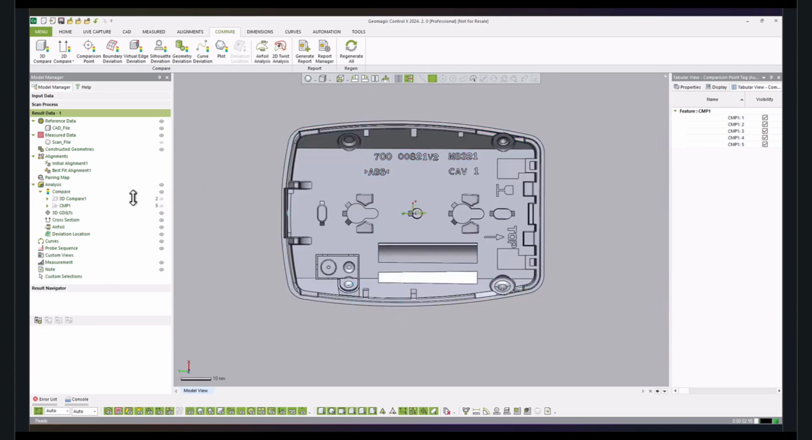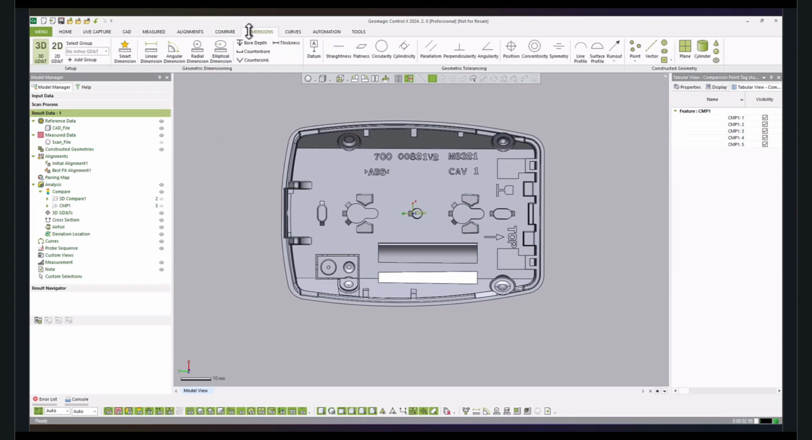So once we have performed this comparison process, we have the capability to perform a few other types of comparison process, like sectional comparisons with 2D comparing boundaries, etc. But coming to more streamlined and organized metrology processes, dimensioning and GD&T are a big portion of that. So we have the capability to perform those and a dedicated tab for them in Control X as well.